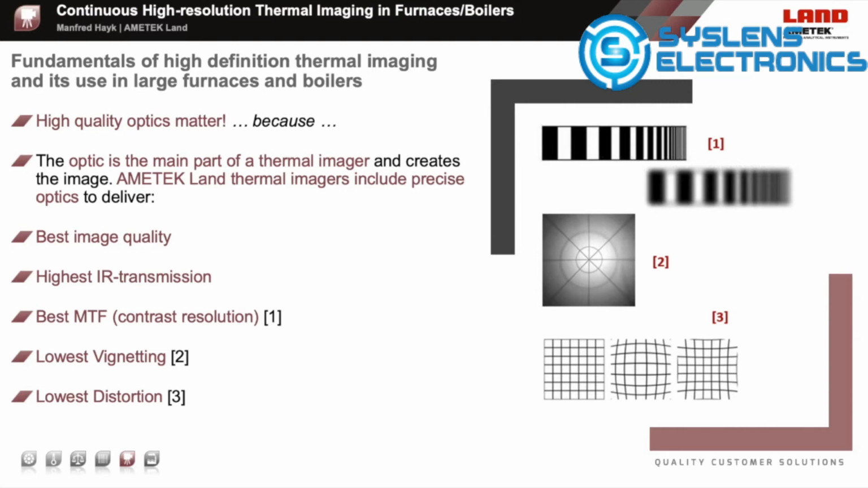The vignetting. Even with a digital camera, you don't want to have images which are vignetted in the image edges. See illustration 2. This is also an effect of the optic size and the free aperture. The image needs to be smaller than the optic aperture, which leads to bigger optic apertures.